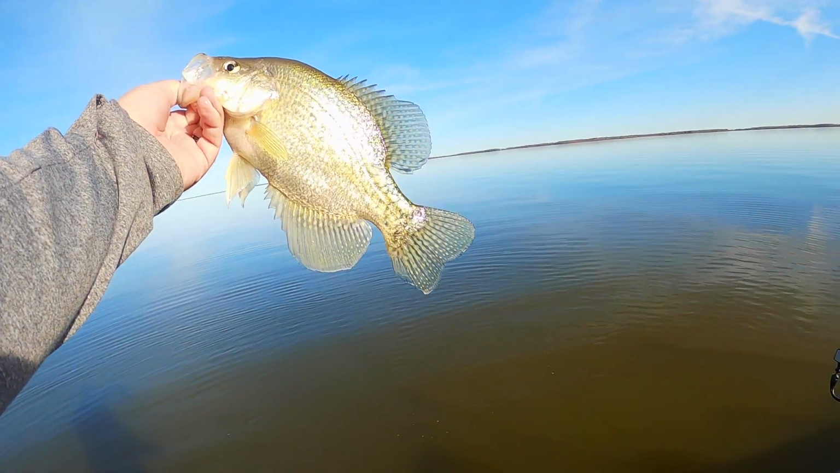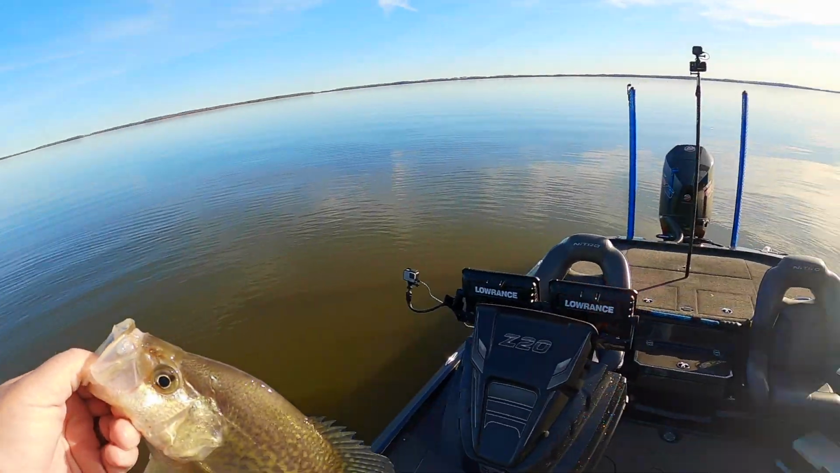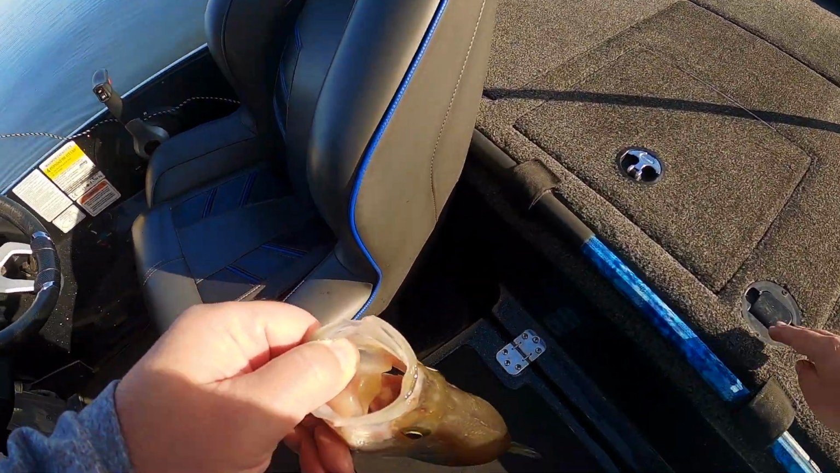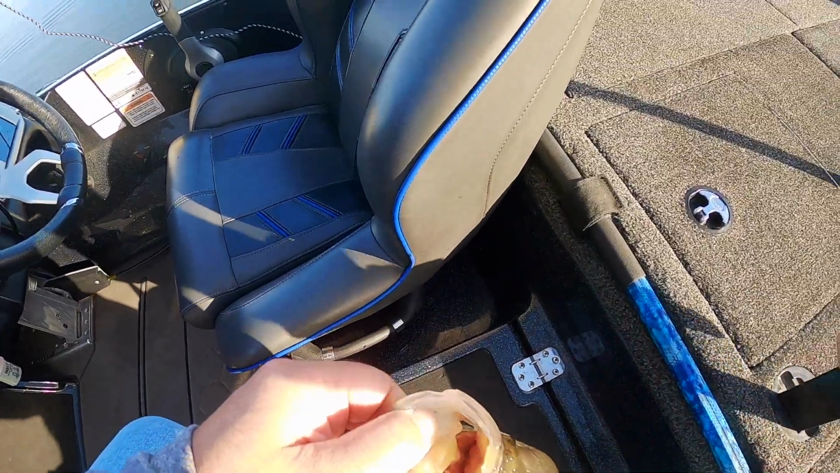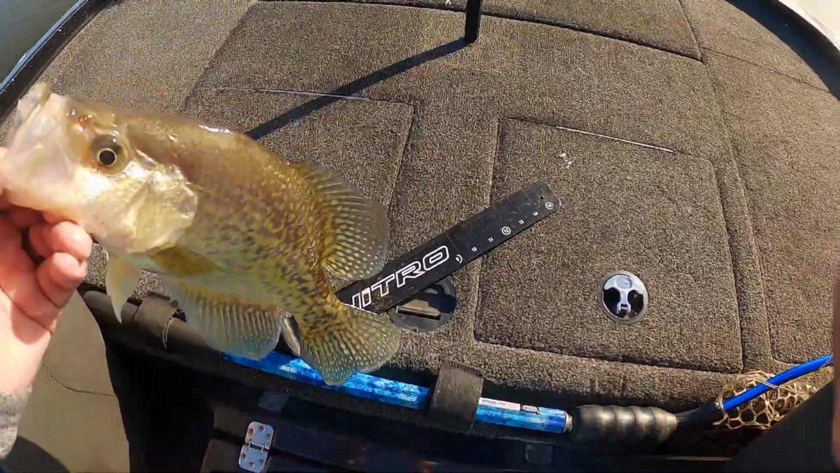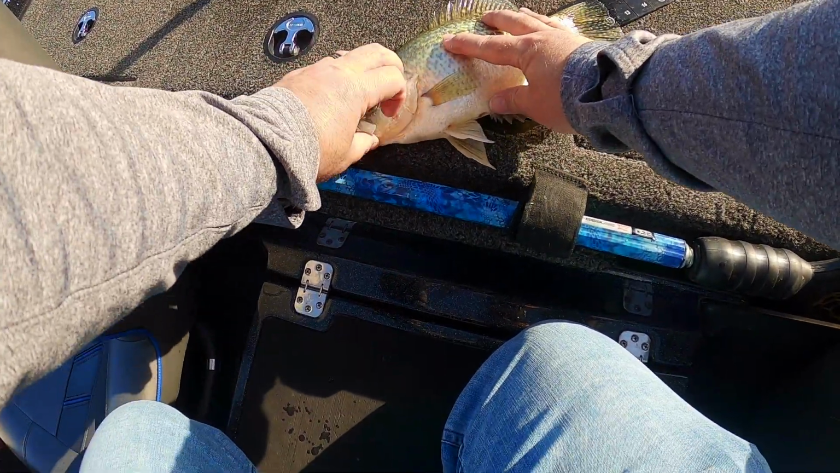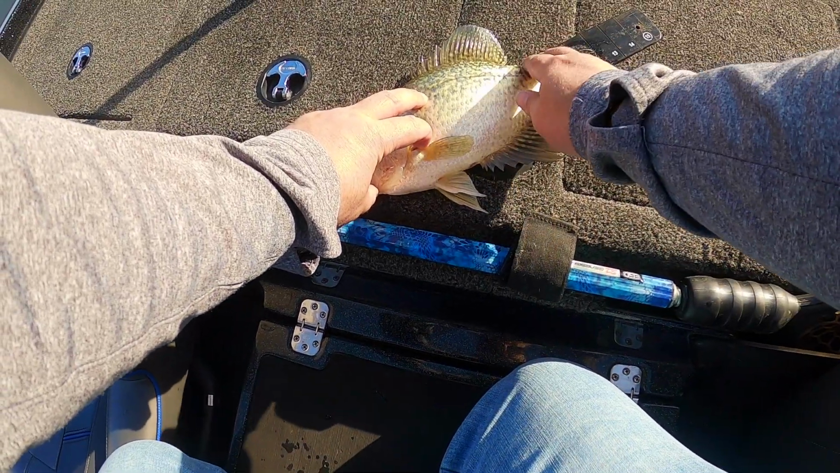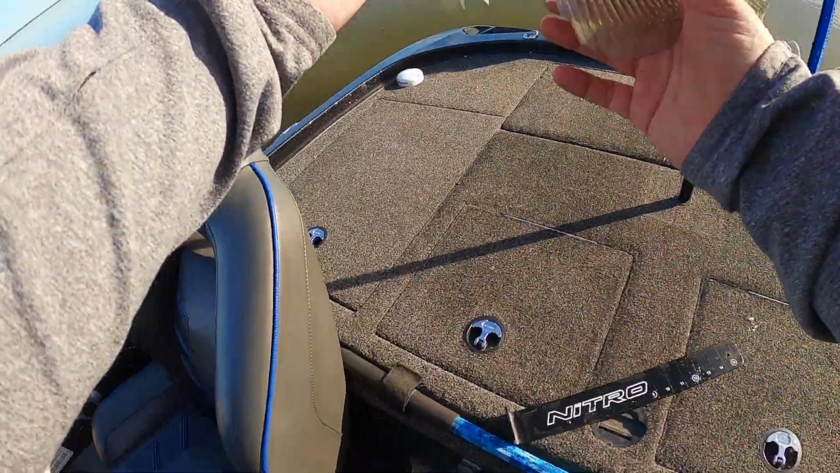That is a better fish. That's a much better fish. Let's get a measurement on him. A little over 12 inches. Just touches. Yeah, that's a good fish. Thank you, buddy.